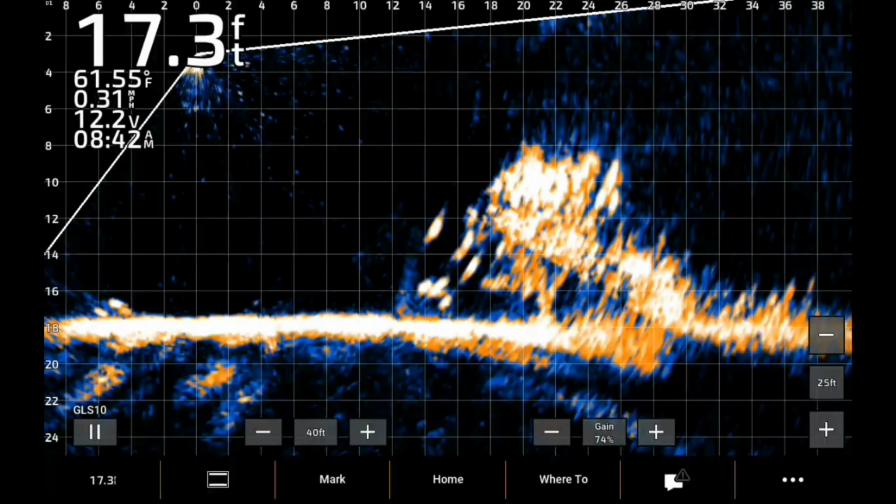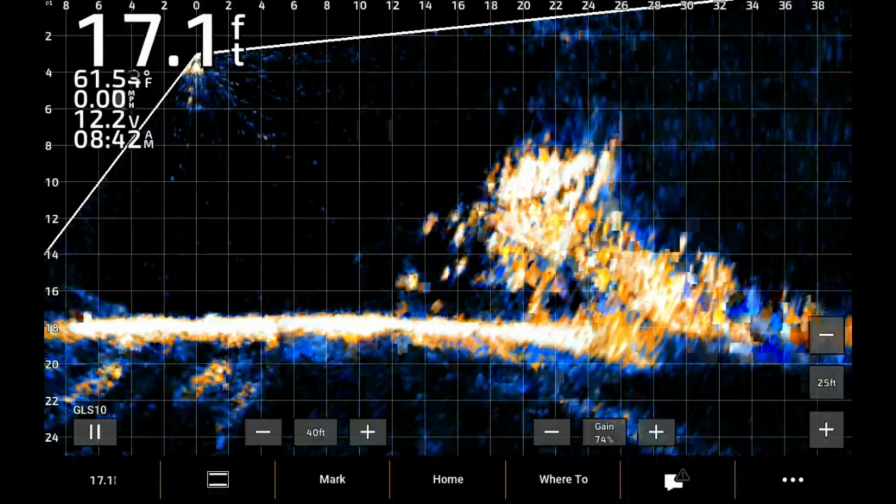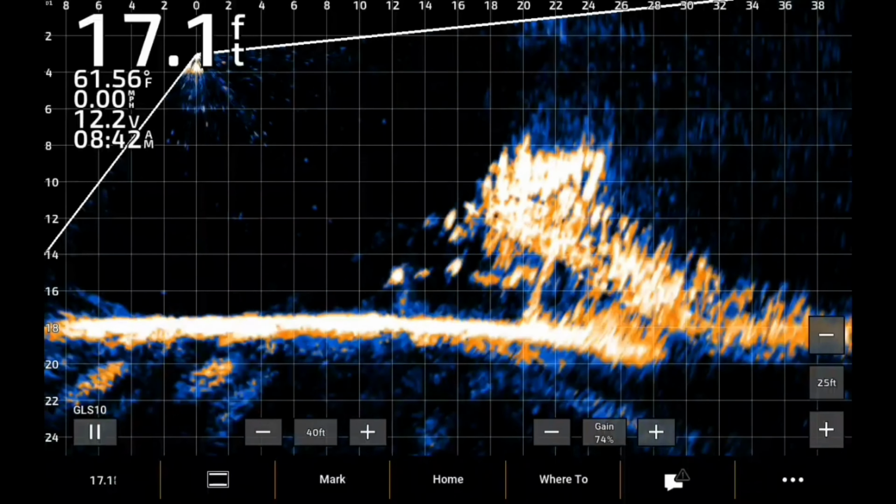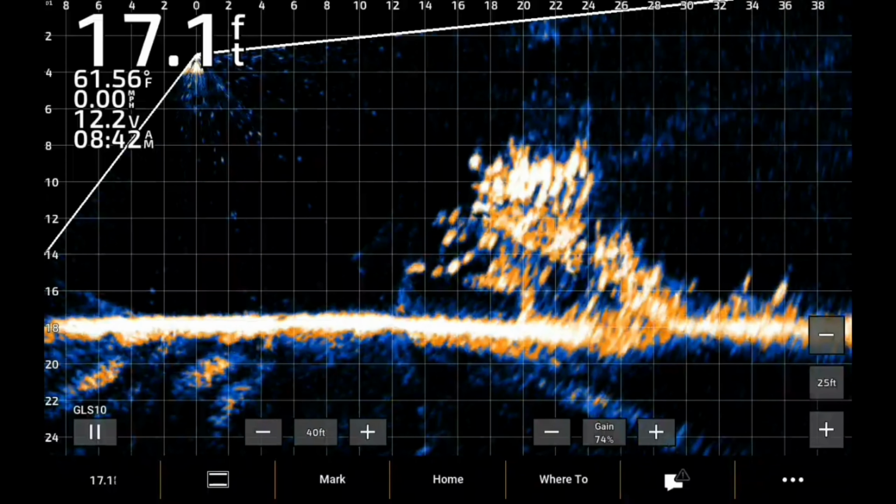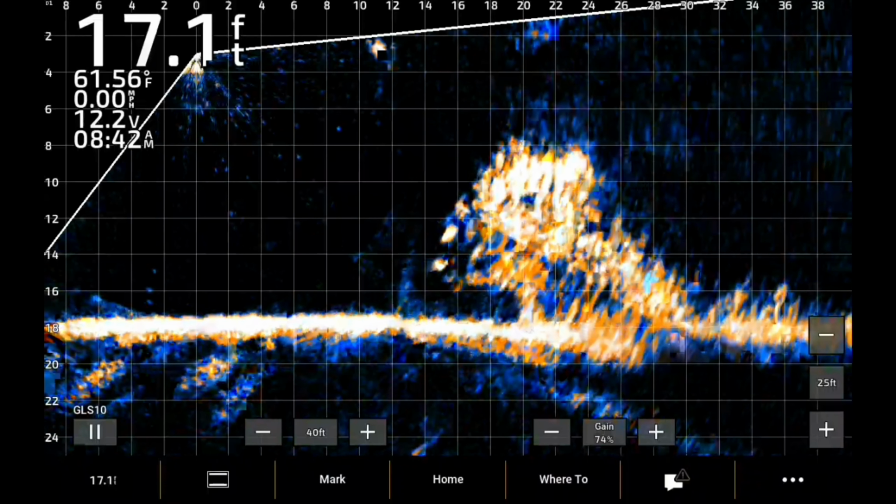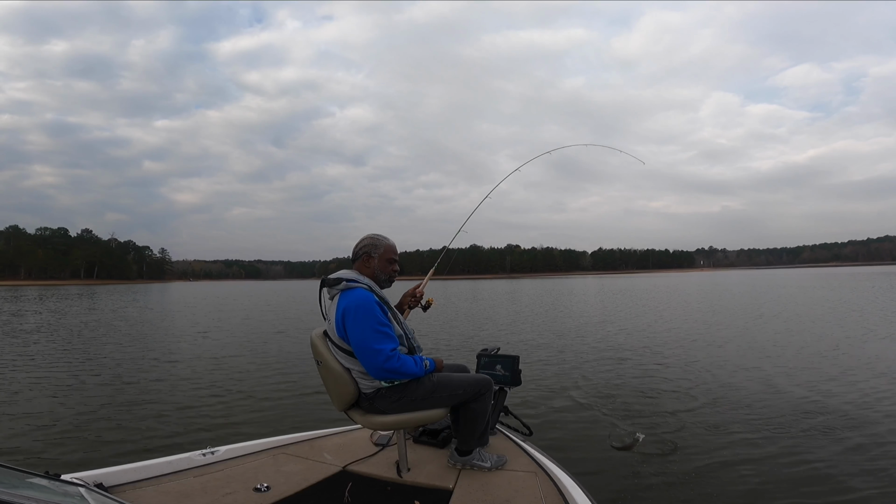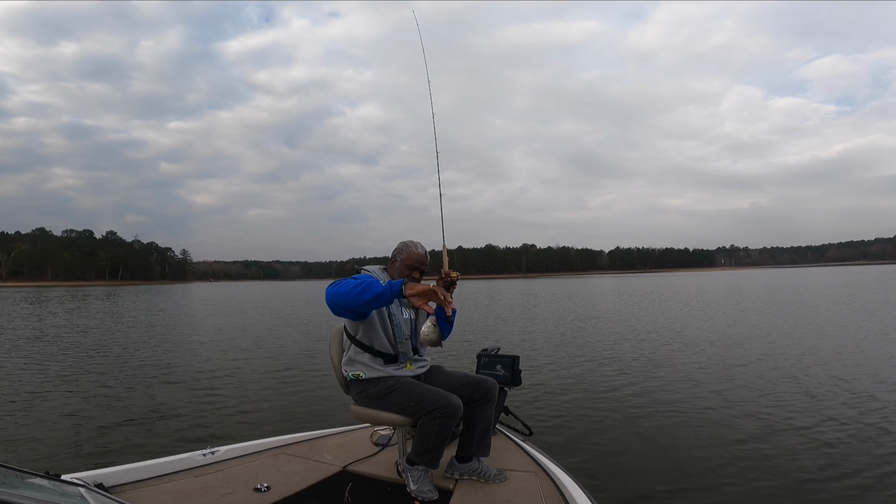The fish in the front of that brush look a little bit bigger than the ones in it. Come on, got it? That's a keeper. That's my first keeper. She's about 11 inches. No, she's short. She ain't gonna be 11 inches.